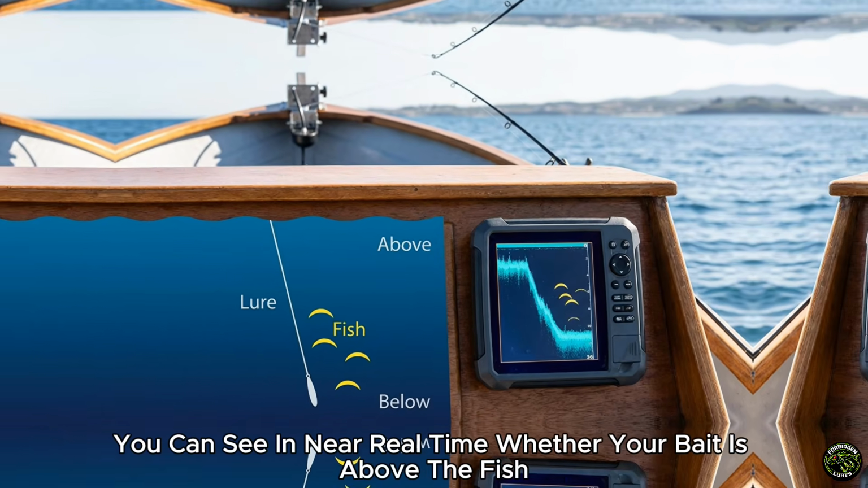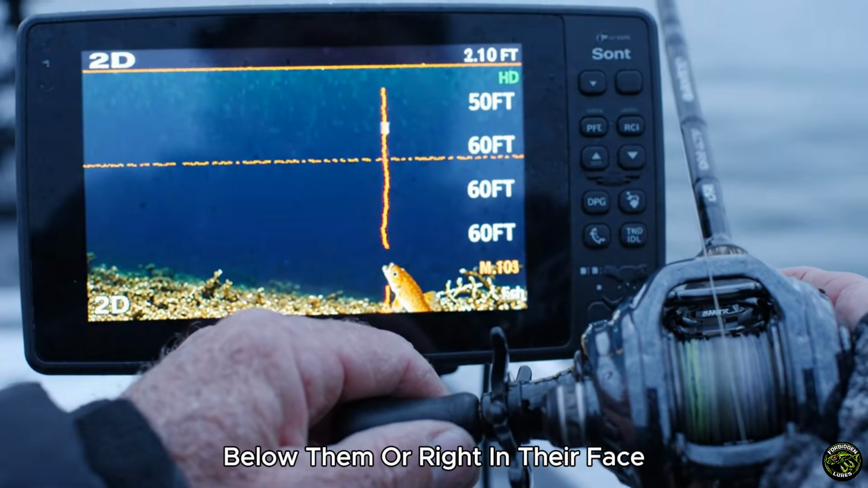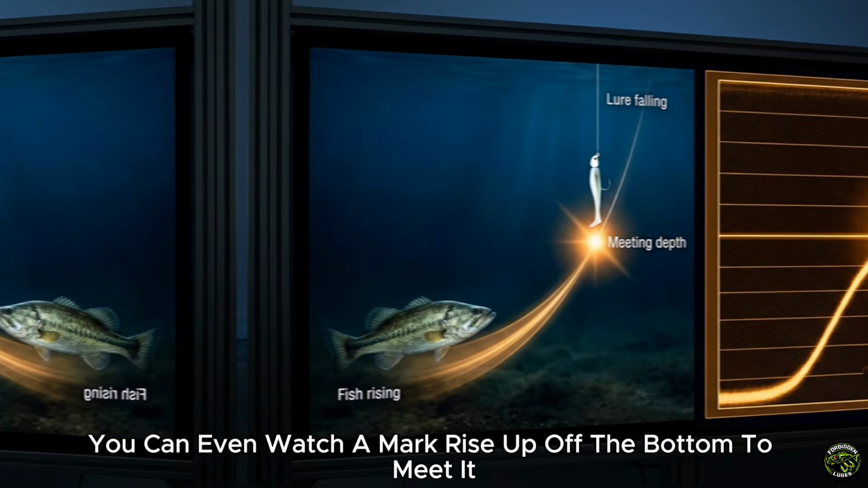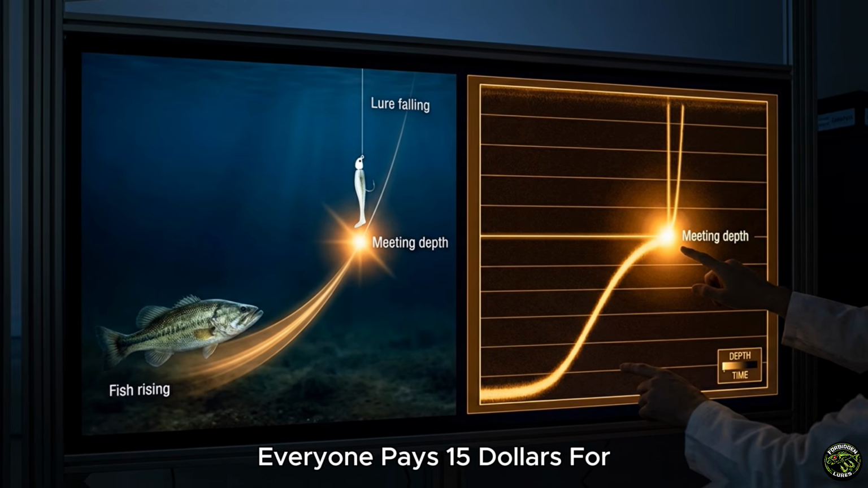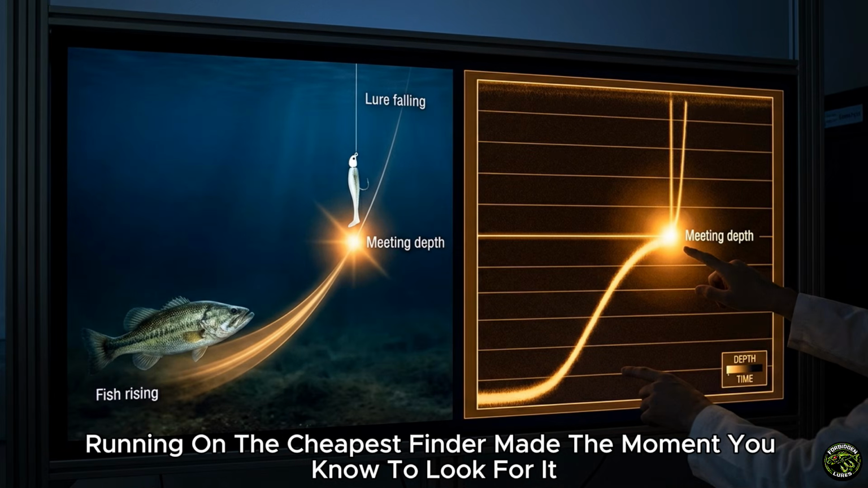Now you can see in near real time whether your bait is above the fish, below them, or right in their face. You can even watch a mark rise up off the bottom to meet it. That is a slice of the same live-action magic everyone pays $1,500 for, running on the cheapest finder made, the moment you know to look for it.